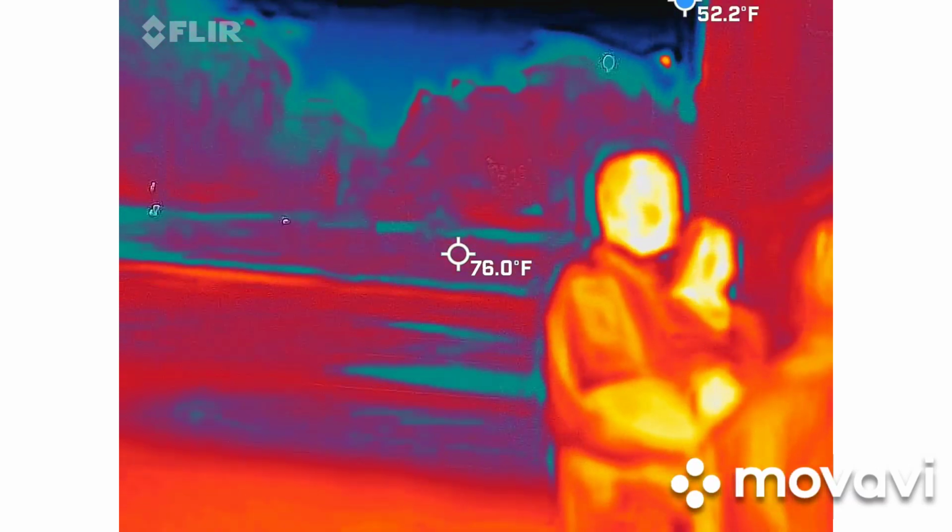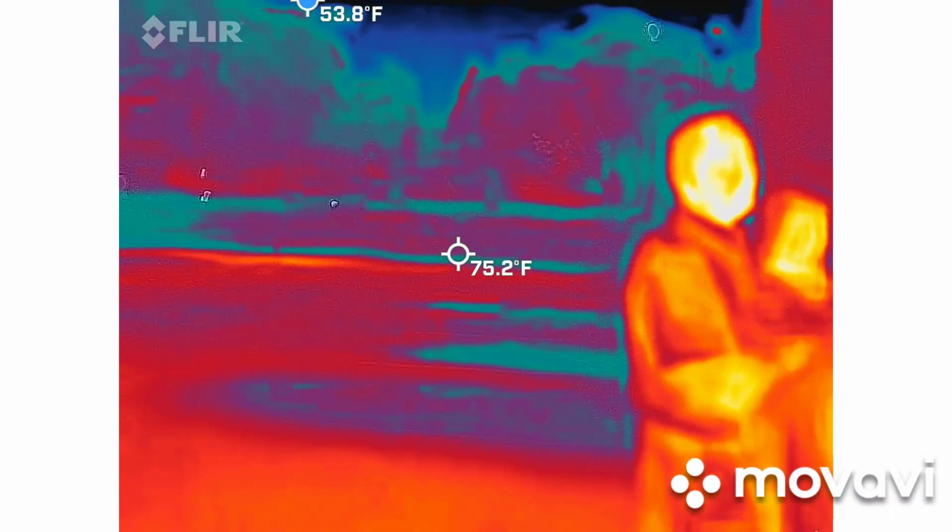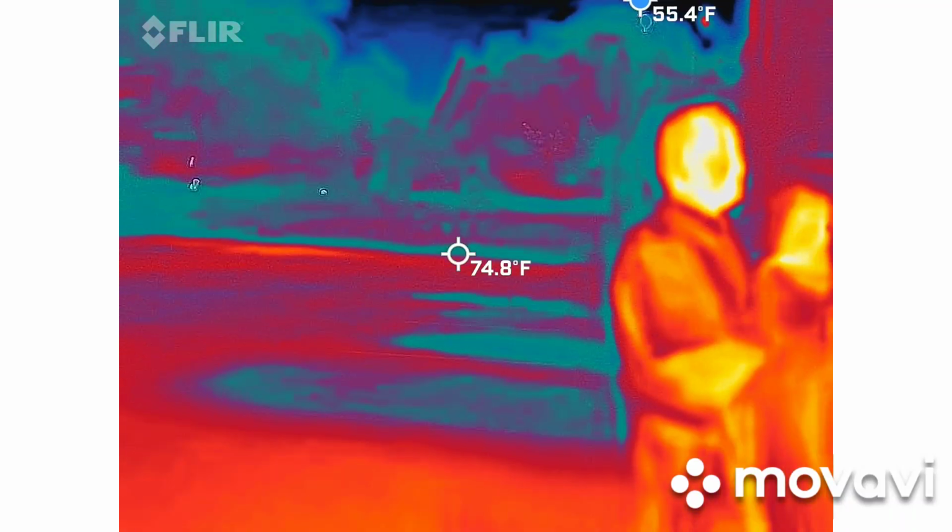We did get a spike of 3.2 and 3.8 milligauss, which is high in this location for this particular device. So again, anything over 2.5 is usually relevant.